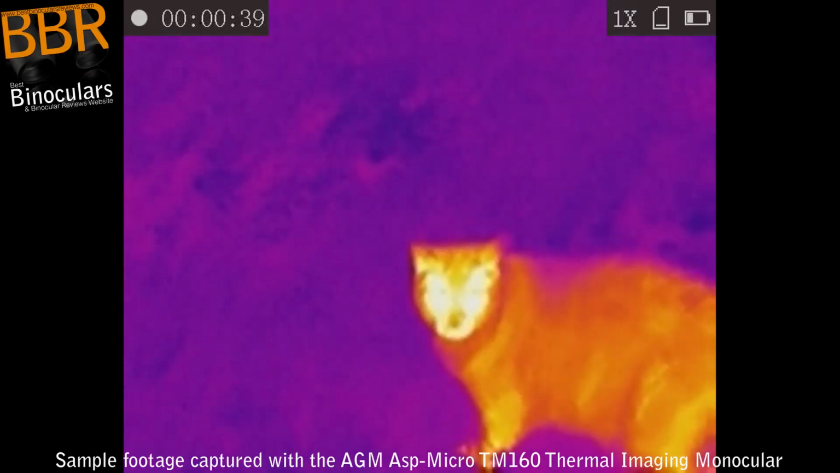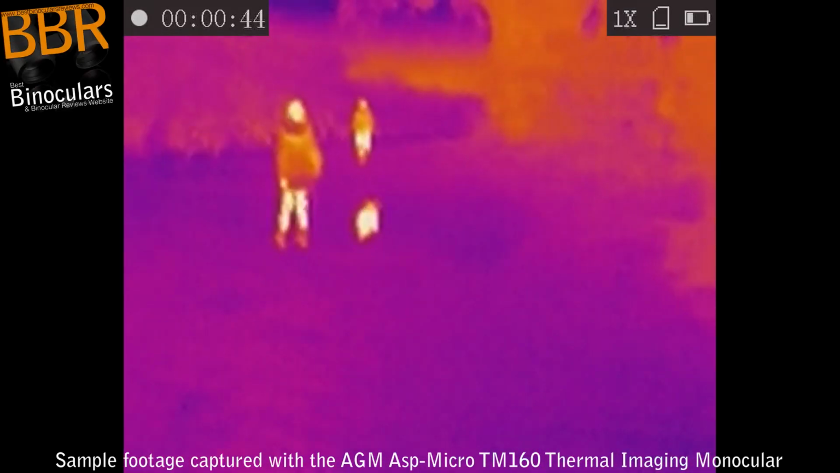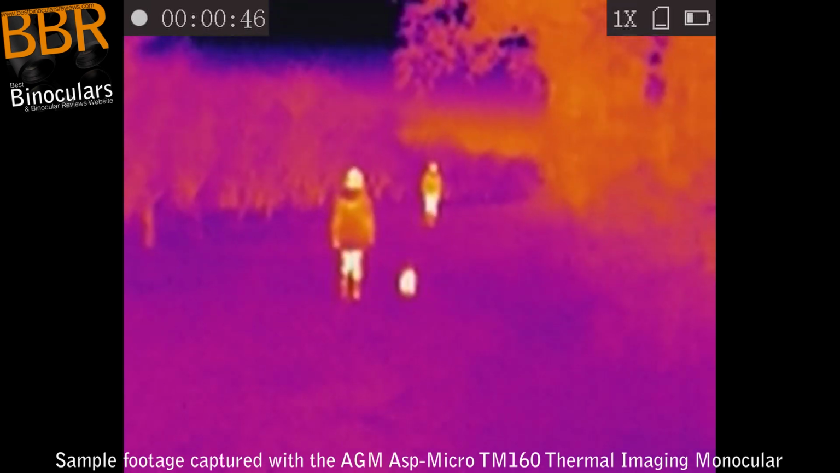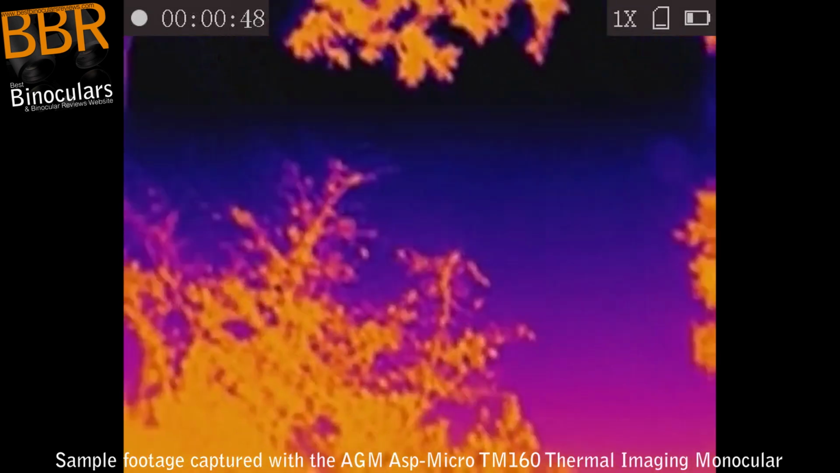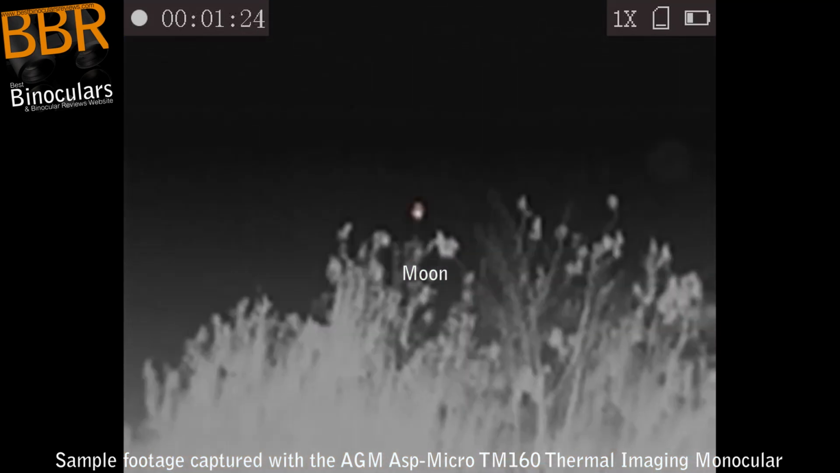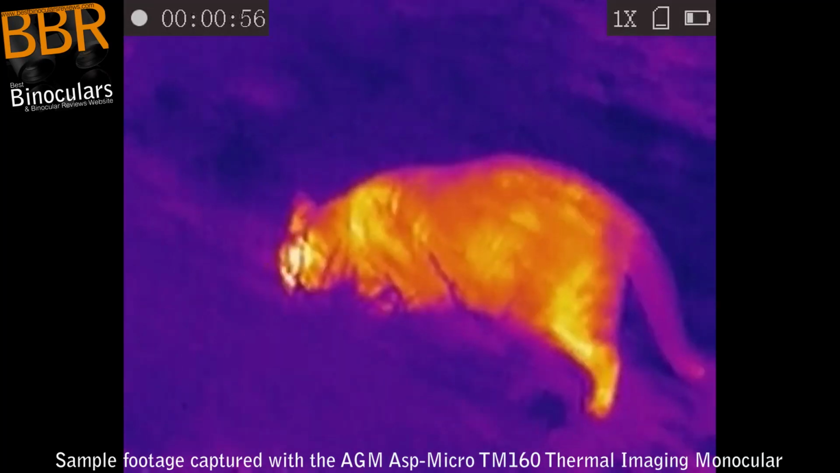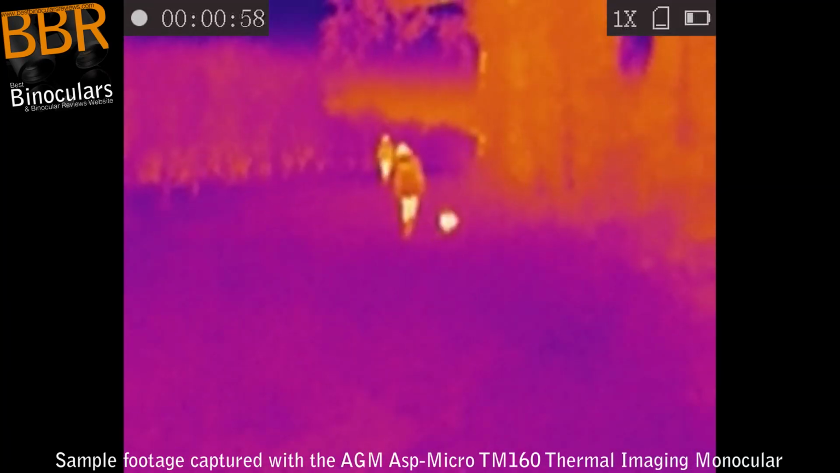So to begin with, I just want to go back to some footage that I managed to capture on one of the very first times that I used the device at nighttime, when I managed to convince my family to come out with me to go on a night walk. There was a full moon, so we didn't really need a torch, but at the same time it was dark. Along with us, as you can see, we had our cat as well as our dog.